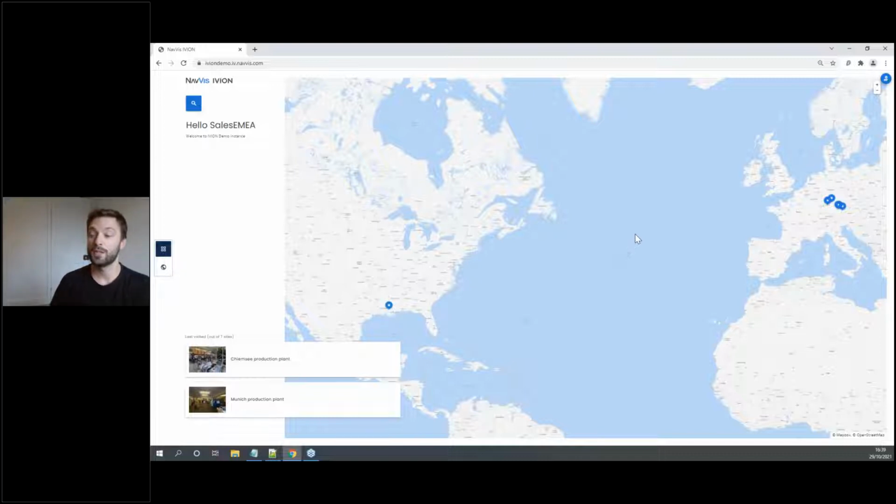This is essentially the resting place for all your reality capture data. A lot of what we're going to look through here is data captured by NavVis systems, but by no means is this closed off. NavVis IVION can take point clouds from many different types of systems as long as you're in open file formats. This is the main screen we'll hit when we first load in NavVis IVION. I'm simply using a URL and accessing the instance with user credentials.